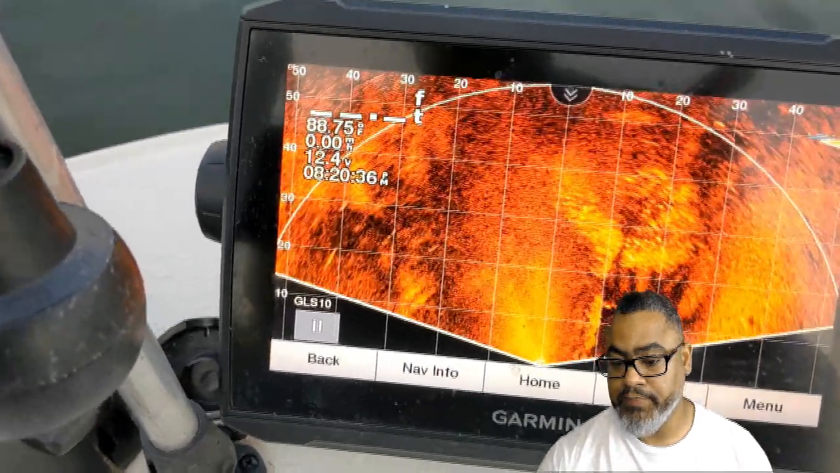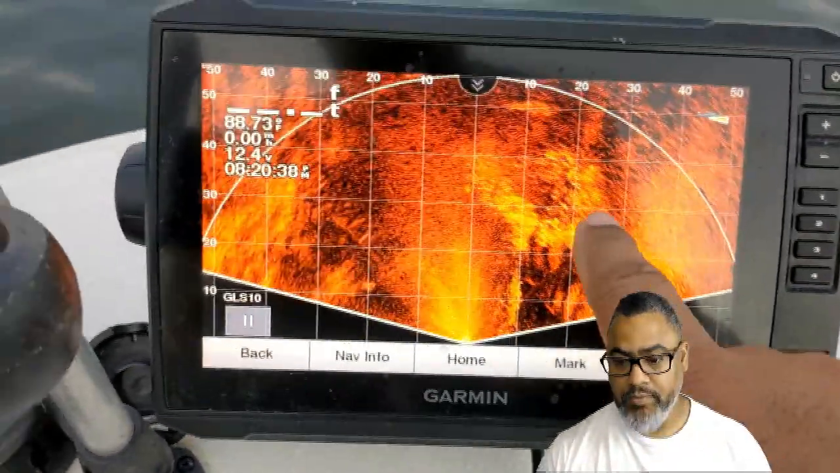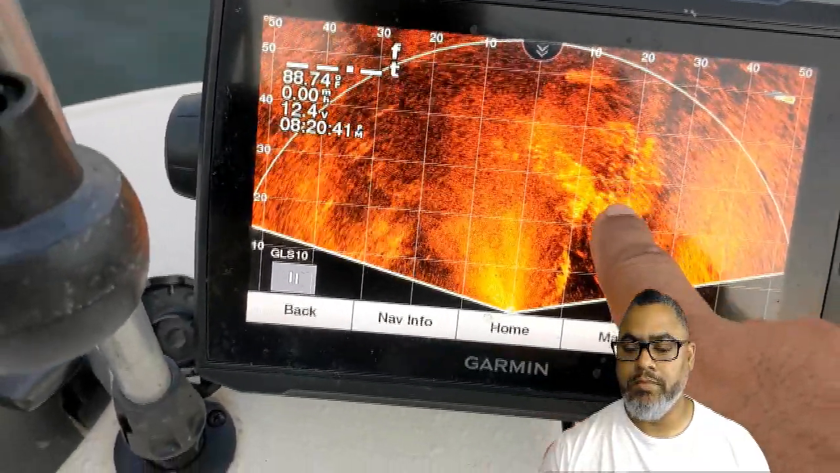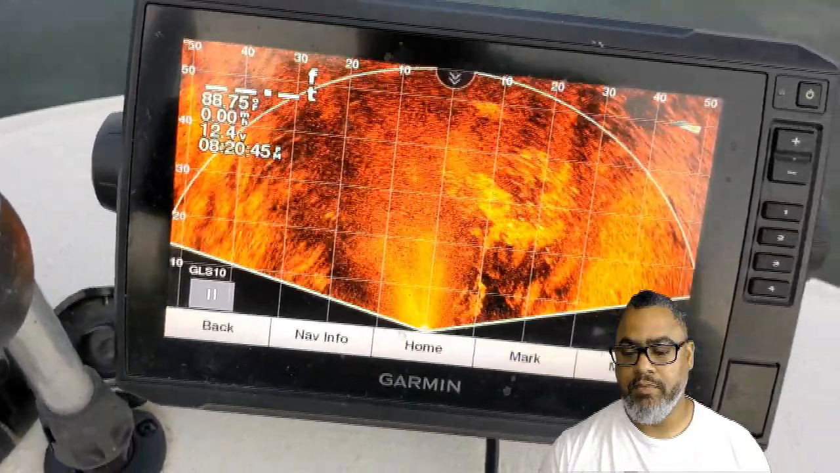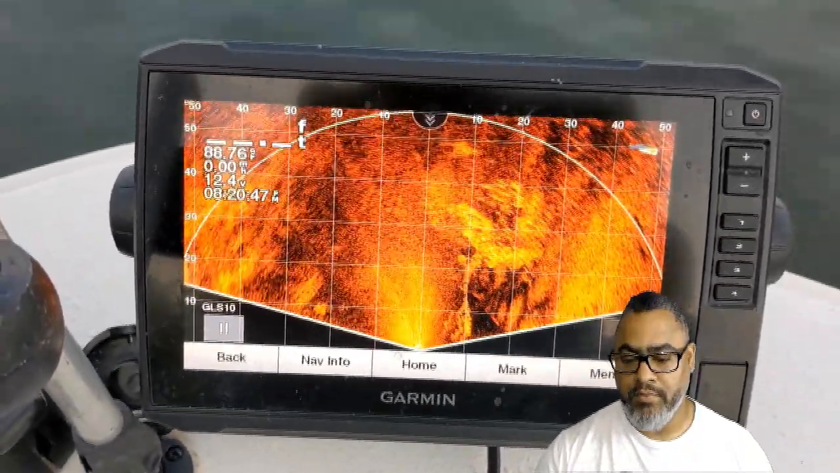Hanging there. The brush pile is full of fish. We're just gonna throw some jigs on top of it and see how it does, man. It actually extends all the way down here on that little drop off, but we're gonna fish that and just see how it works. Y'all hanging out with us.